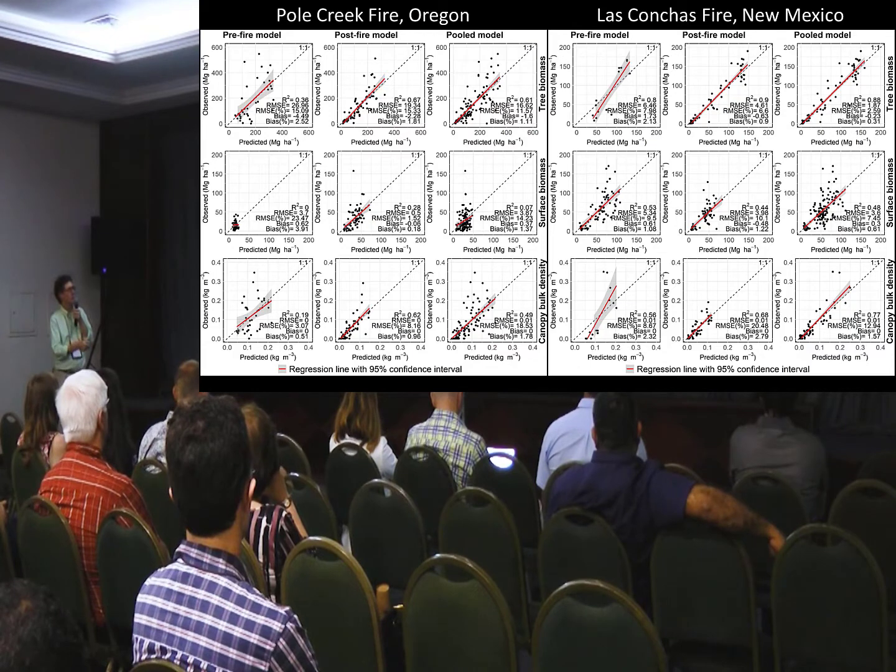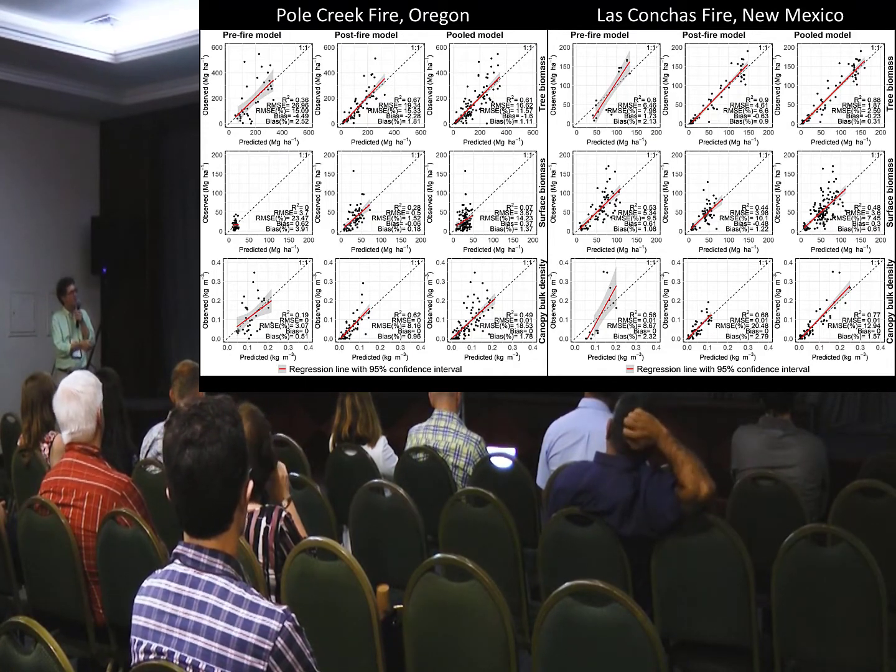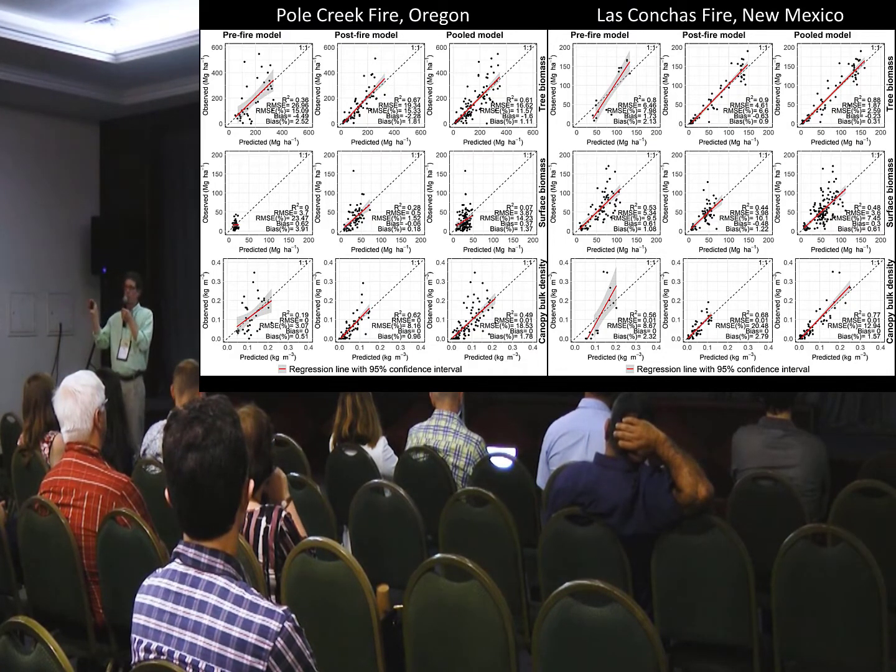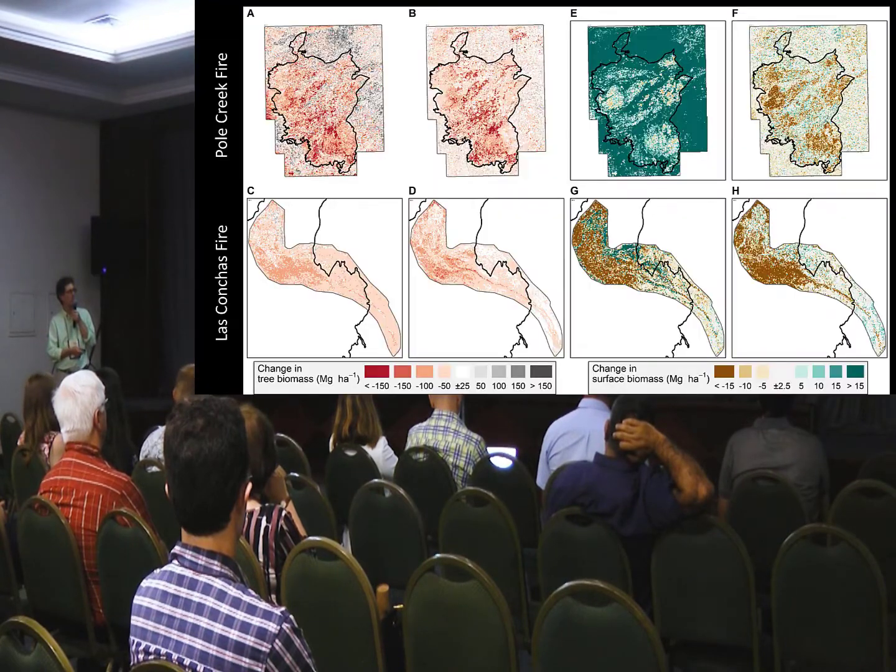So this busy graph here is for 2 fires, the Poultry Fire in Oregon and the Los Conchas Fire in New Mexico. We built pre-fire models and then post-fire models for each of these fires, and then on the right column of each is a pool model. The short story is that by pooling both the pre and post-fire plots, we develop a much more stable model, better fit statistics. So it makes sense to combine the data, much like we did in the prescribed fire experiments, combining pre and post-fire plot measures. You're also doubling your plot count. So it gives you a better model.